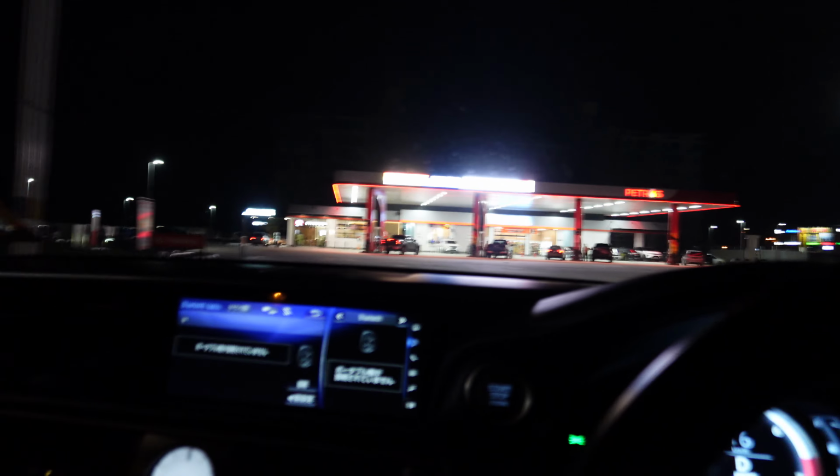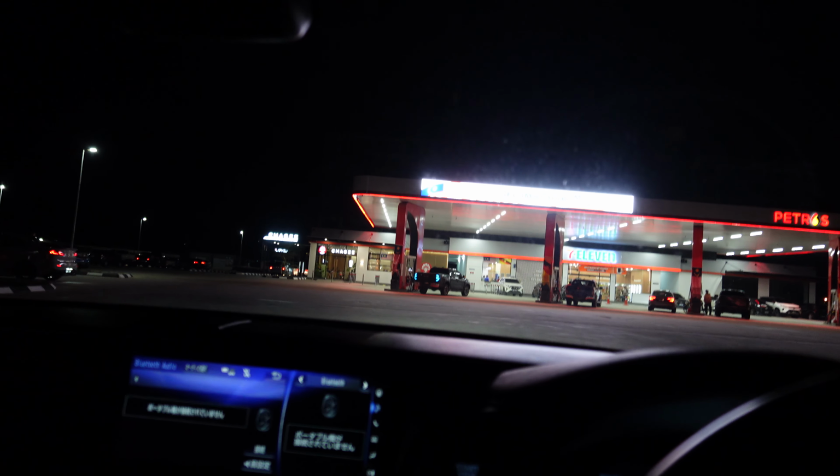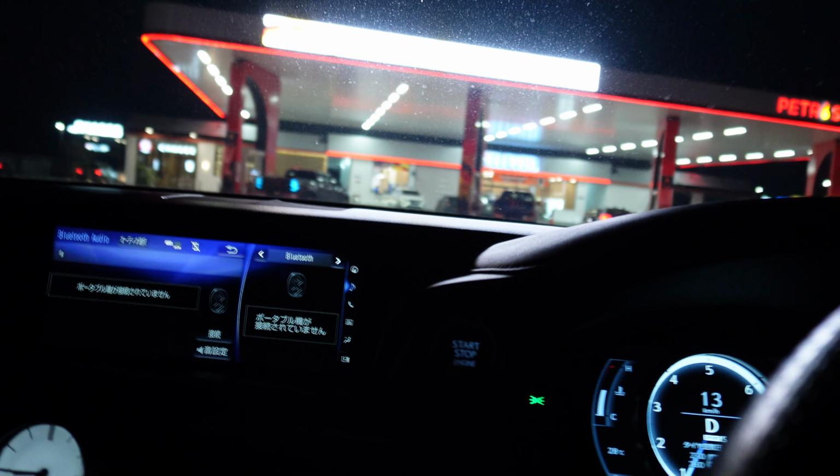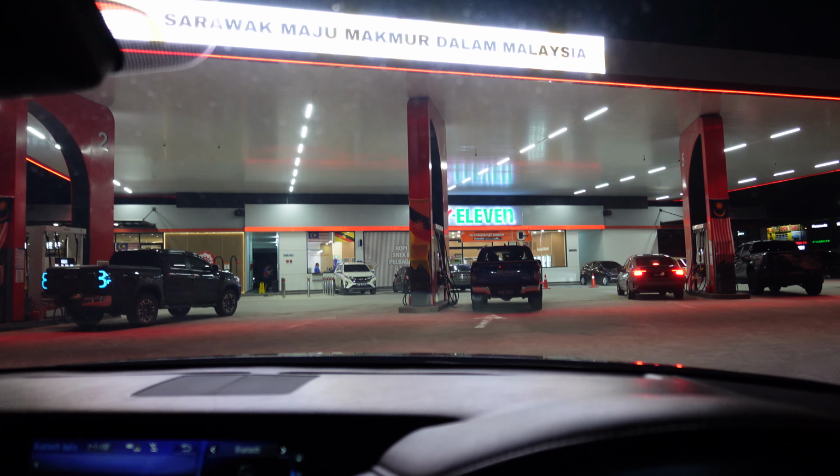Alright, so we have made it to the petrol station here. I think this is one of the best lit petrol stations for photos at night. I mean, there are lots of cars gathering there. I think they're mostly over there. But anyway, I'll just take a quick pump of my car before we meet up with them.